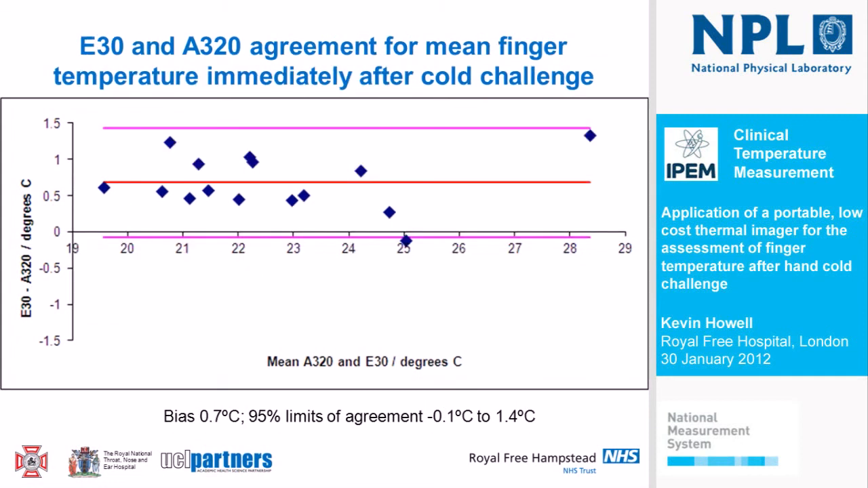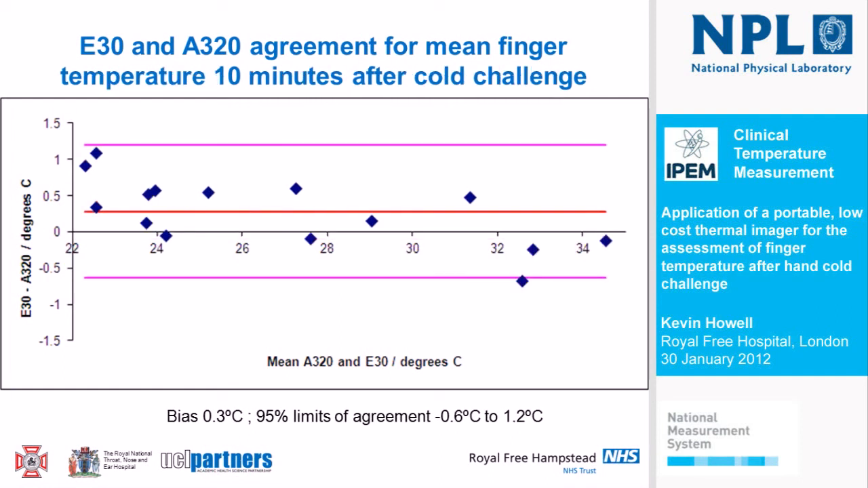If we then look at the agreement we get in the images taken immediately after cold challenge, interestingly here our limits of agreement are somewhat smaller, but the really striking thing is the bias has gone up. Now it seems that the A320 overreads the E30 by around 0.7 degrees Celsius, which is curious, but we think we know why that is, and I'll explain that in a moment. Moving to the third measurement, the rewarming measurement after 10 minutes, we get something a little more similar to the first Bland-Altman plot. Now the bias is only 0.3 degrees Celsius, somewhat smaller.